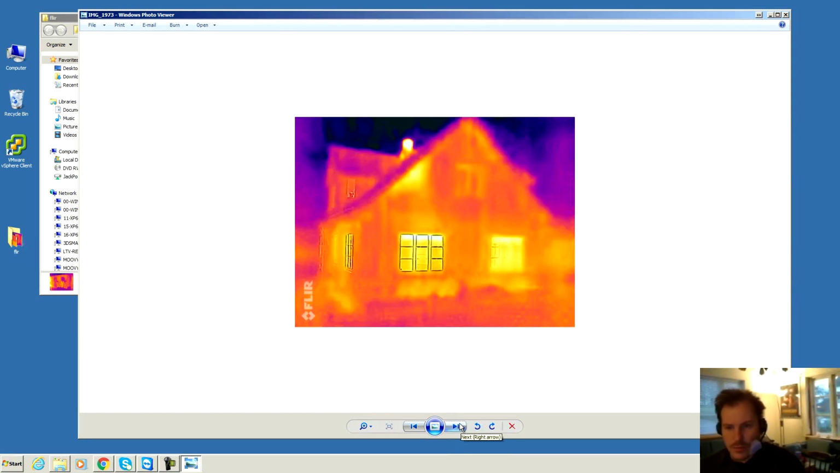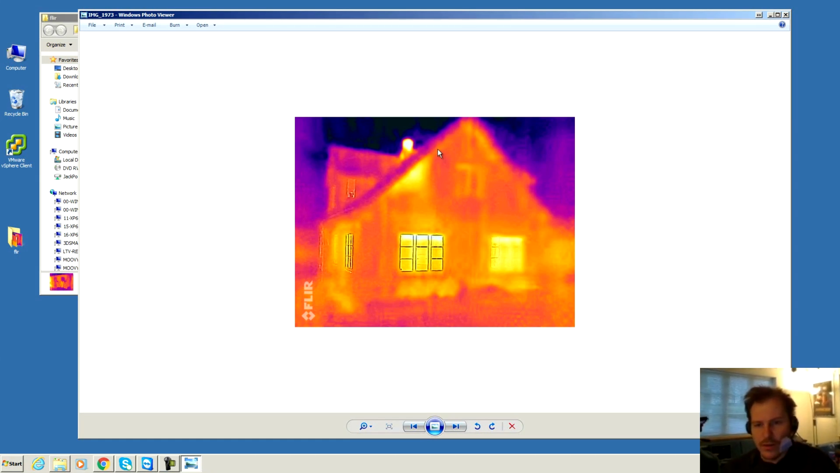Here is the house from the road. You can see the chimney up here is very hot. And here is a piece where there is no insulation. I haven't insulated that yet. That's very clear that this triangle right here is rather hot compared to the triangle over here where I know I have insulated. There is something to work on right there.